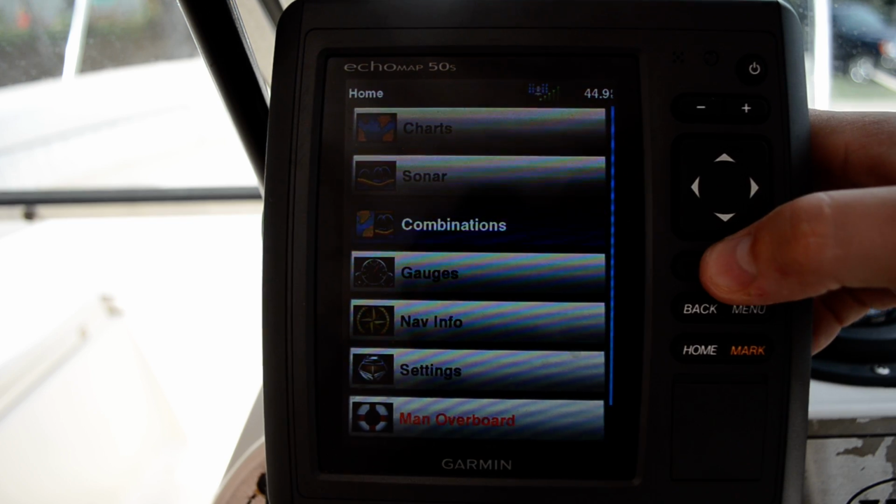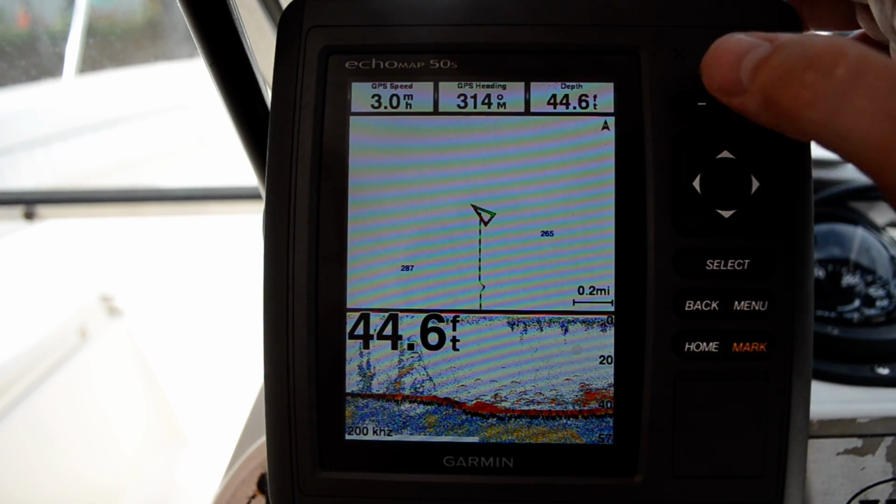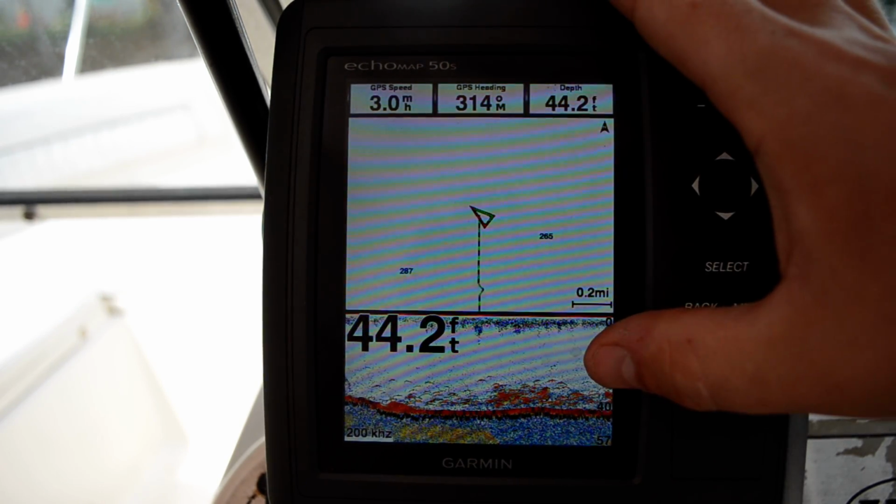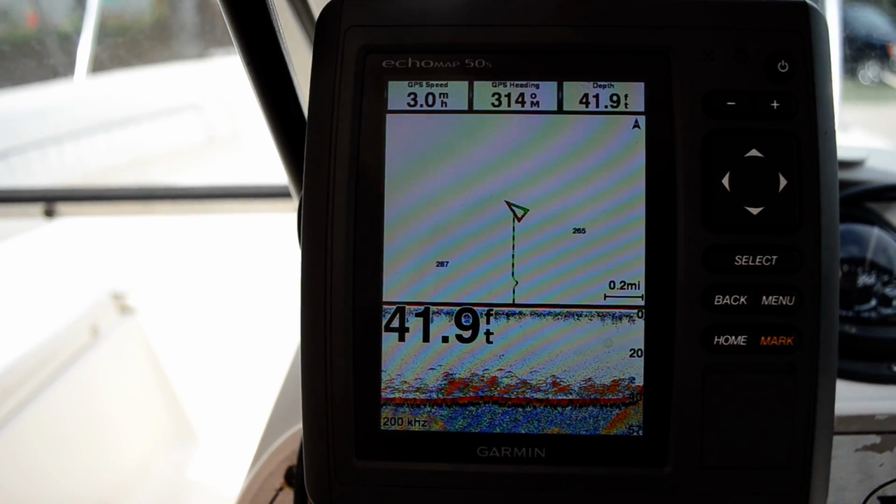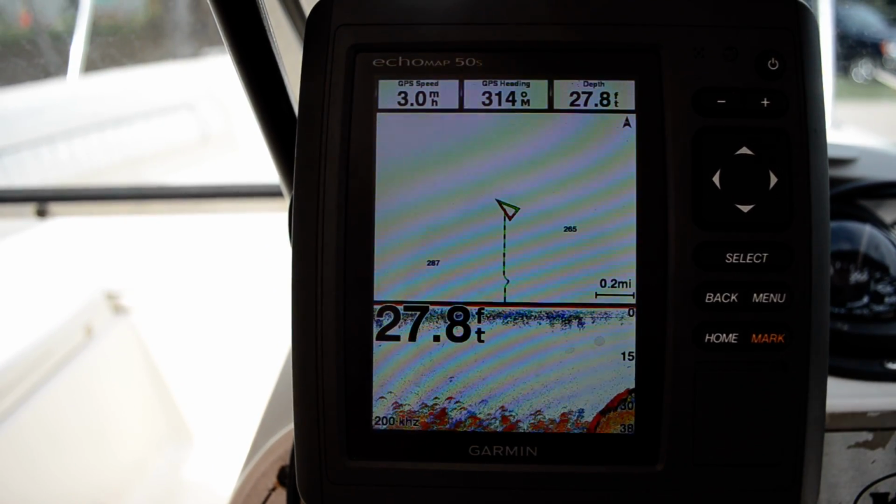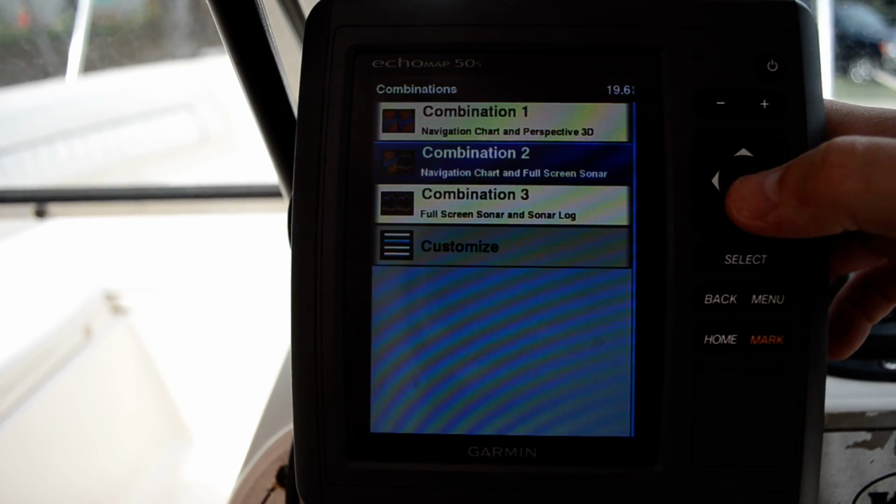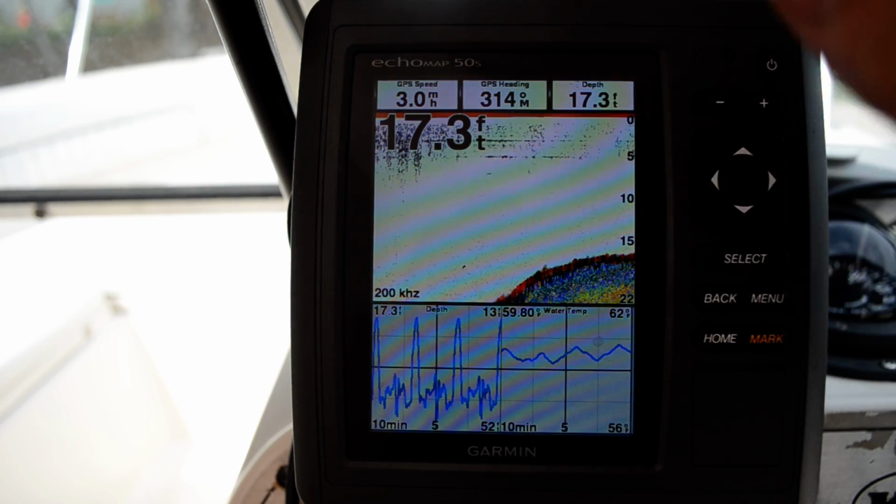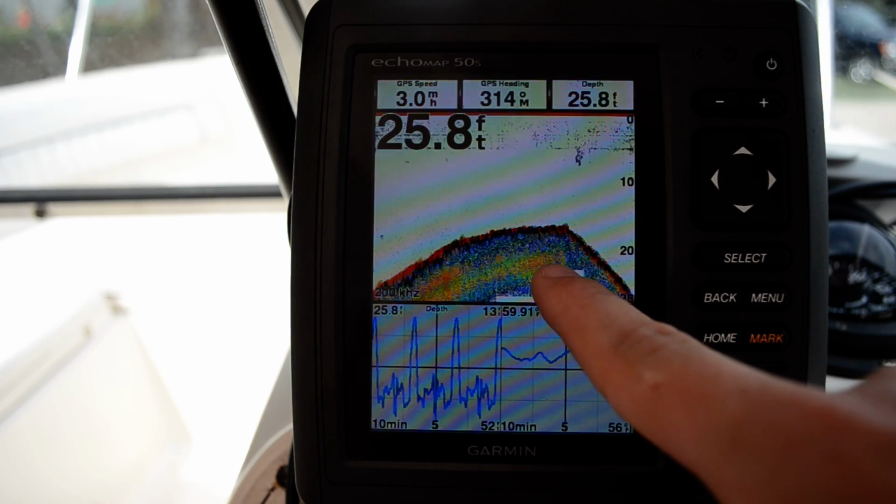We have combo screens. Let's see. So this shows you have your navigation on top, fish finder on the bottom. Kind of squishes that fish finder on the bottom a little bit. Let's see, we'll go back. This screen you could do both the log and the fish finder.